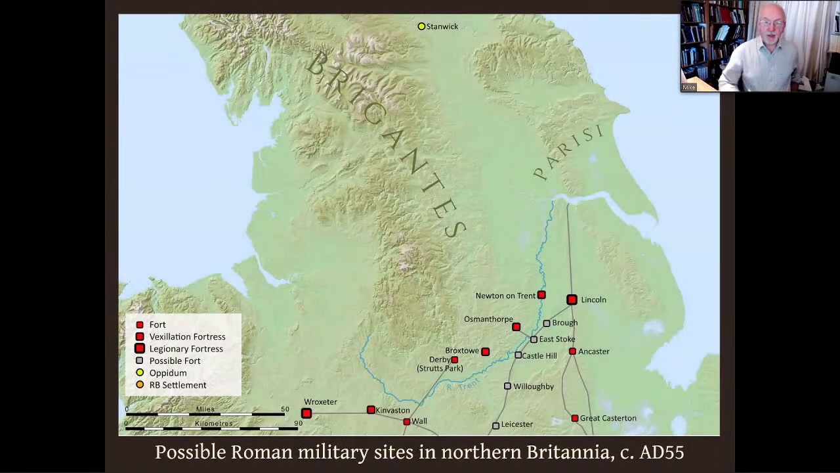The map shows the possible military dispositions in about AD 55 on the northern edge of Roman control. There was no formal frontier, but the extent of control approximated to the valley of the River Trent. Behind the river, the frontier was represented largely by the western end of Watling Street and the northeastern end of the Fosse Way.